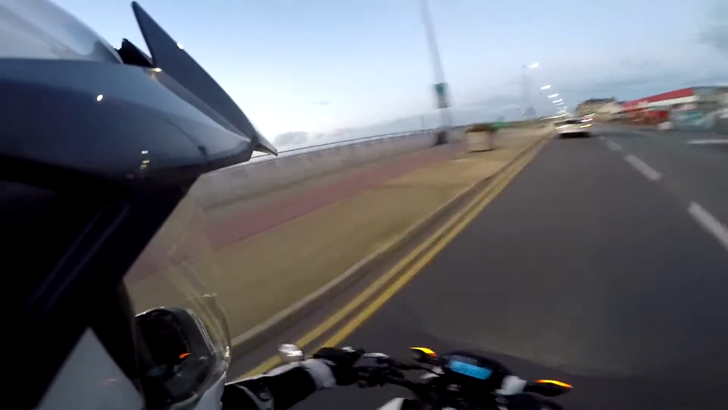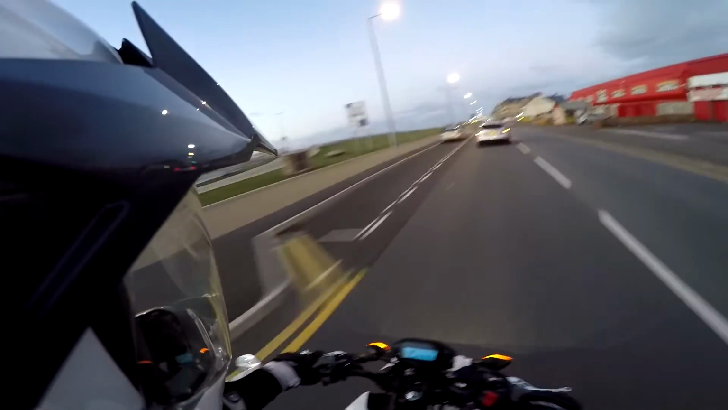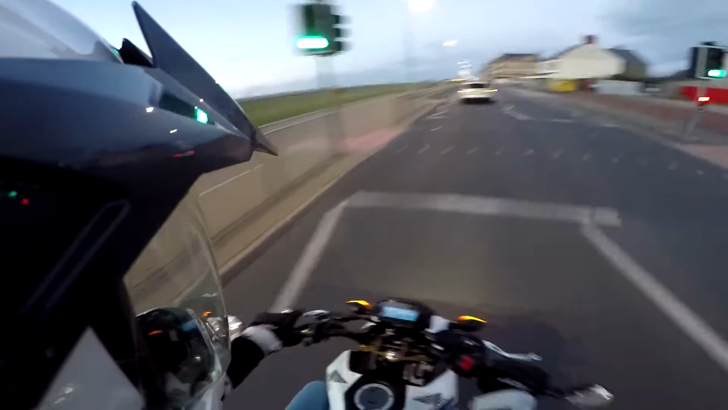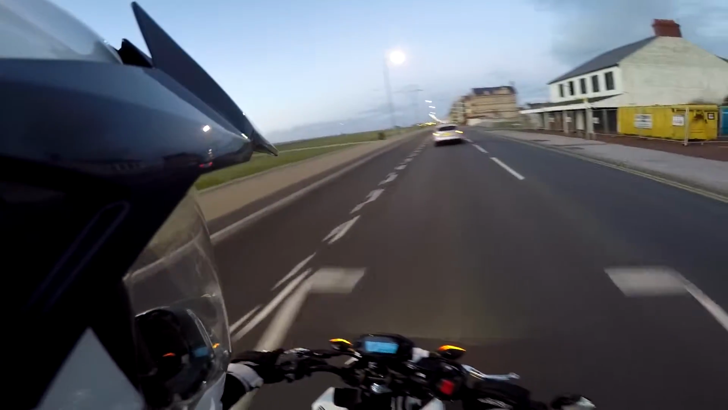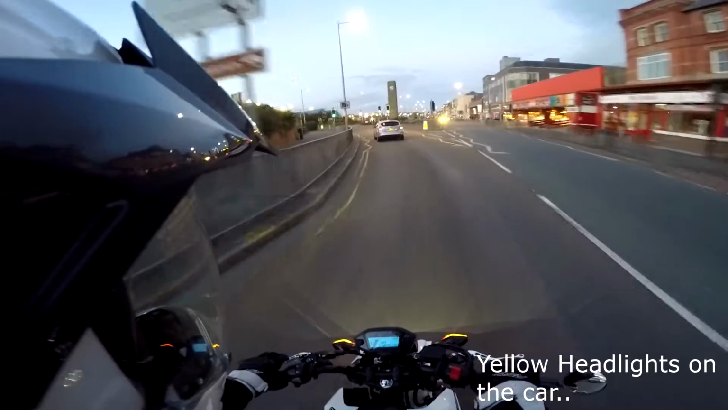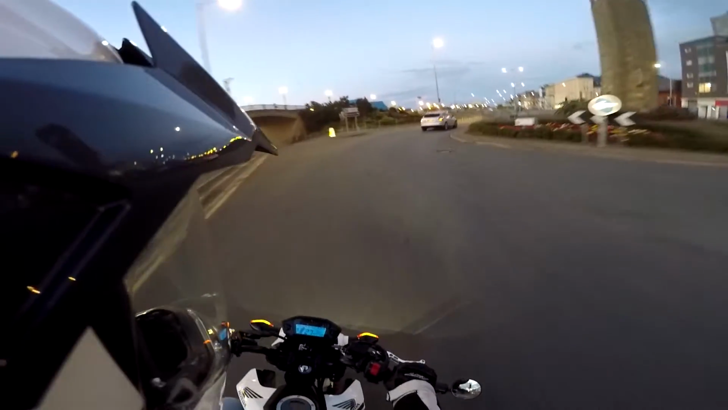I just thought, I do also want to change the brake lines to braided lines, because the brakes aren't actually that bad, but I think with braided lines they'll be a lot better. Wow, talk about illegal, stupid yellow lights.